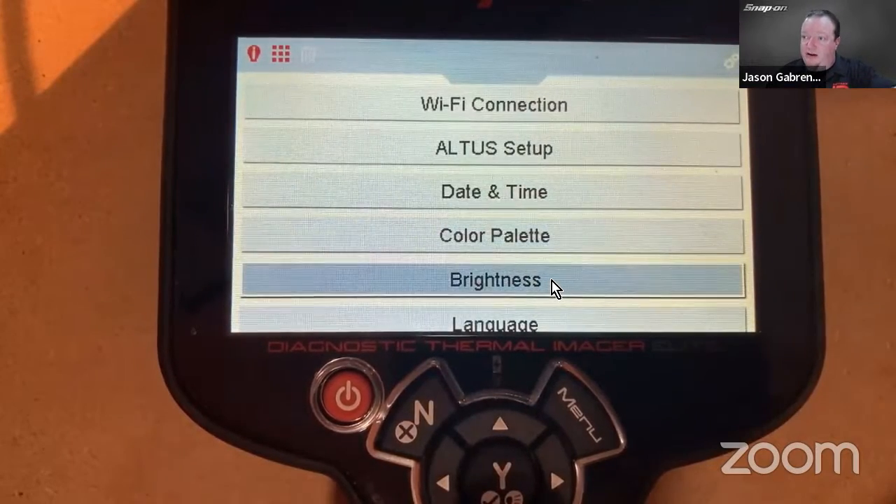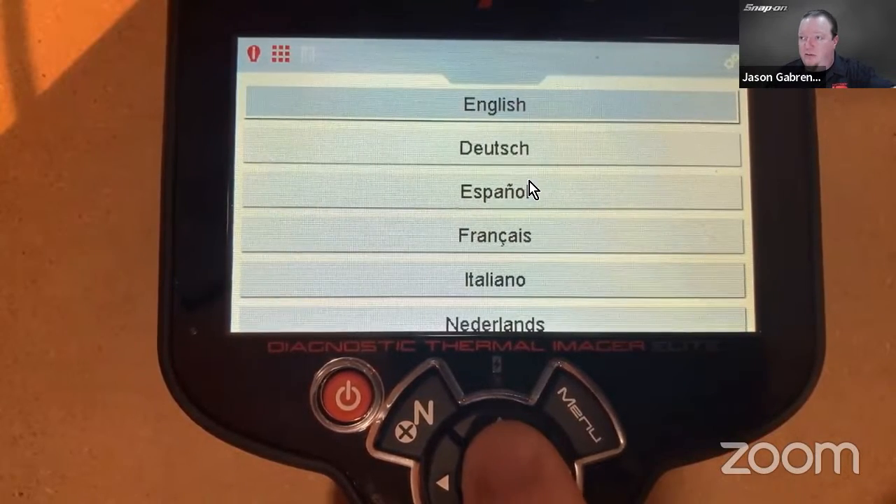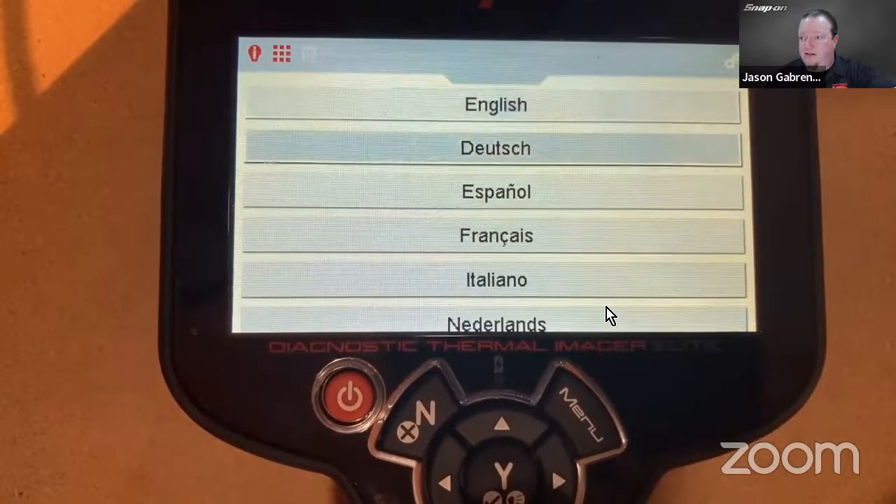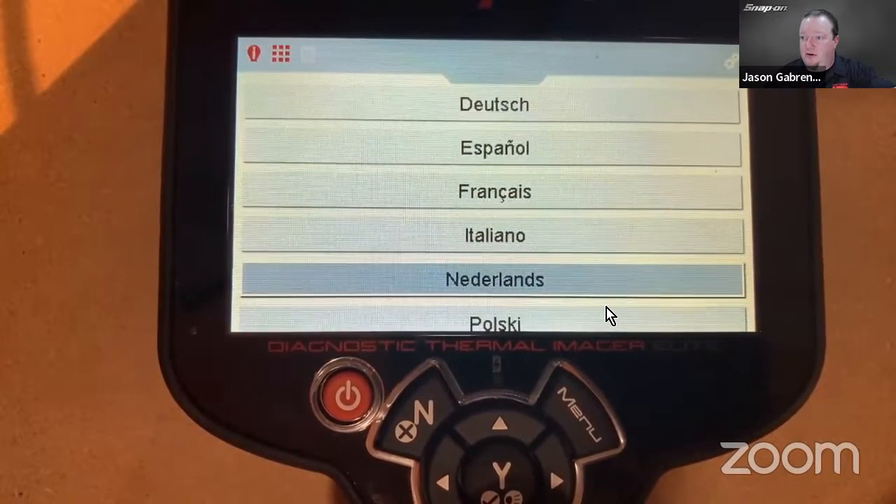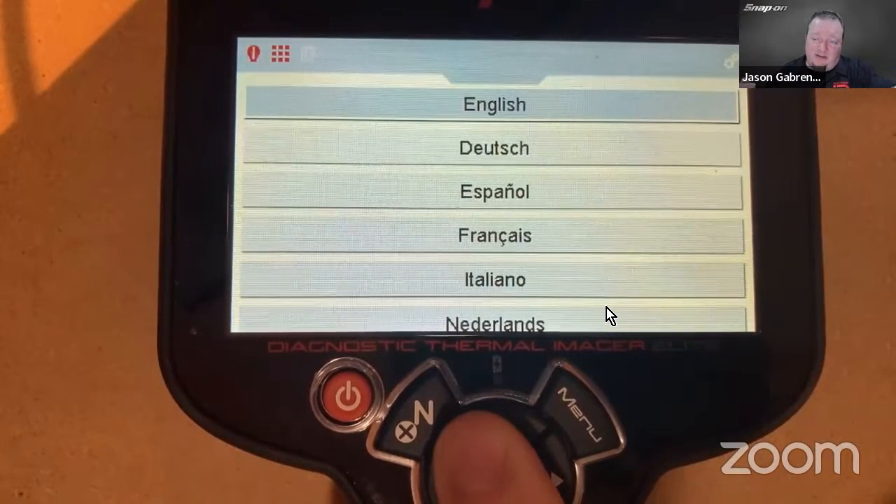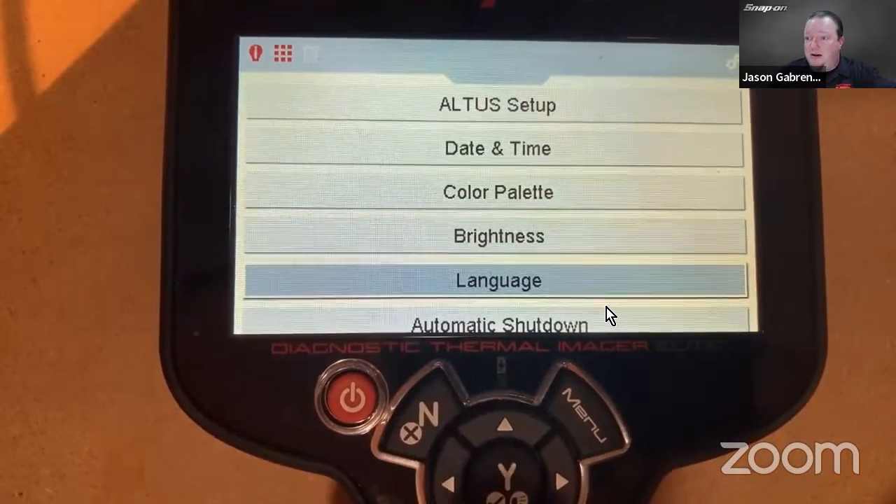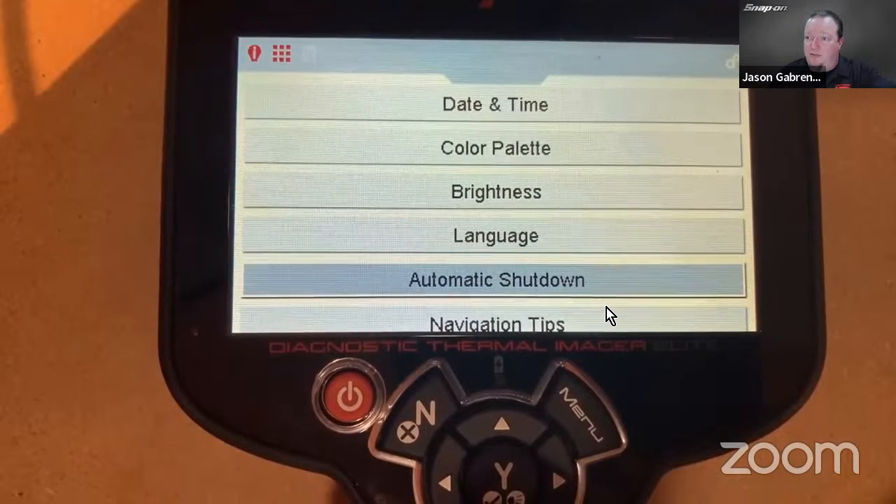Brightness is going to change the brightness of the screen. Language will change the different languages that I can speak. 1, 2, 3, 4, 5, 6, kind of shows you where we go in the world. 7, 8. 8 different languages. There's not a lot to translate in it, just menus and stuff. I mean, the actual imager itself doesn't really have much for that. Automatic shutdown time, how long before it shuts down.